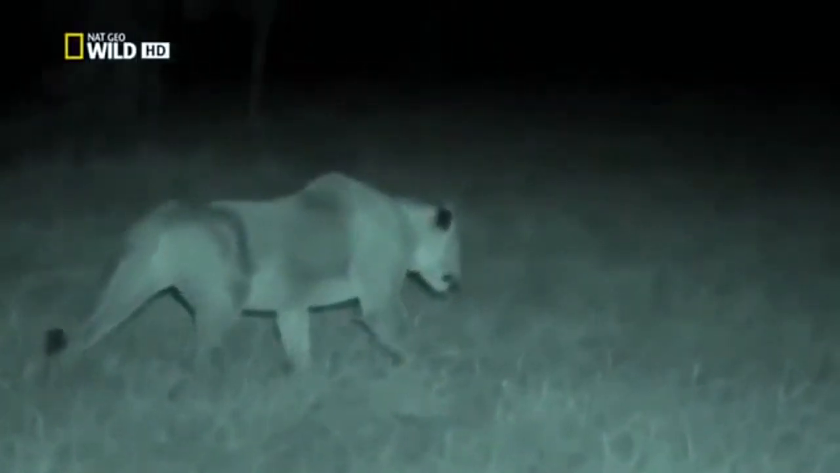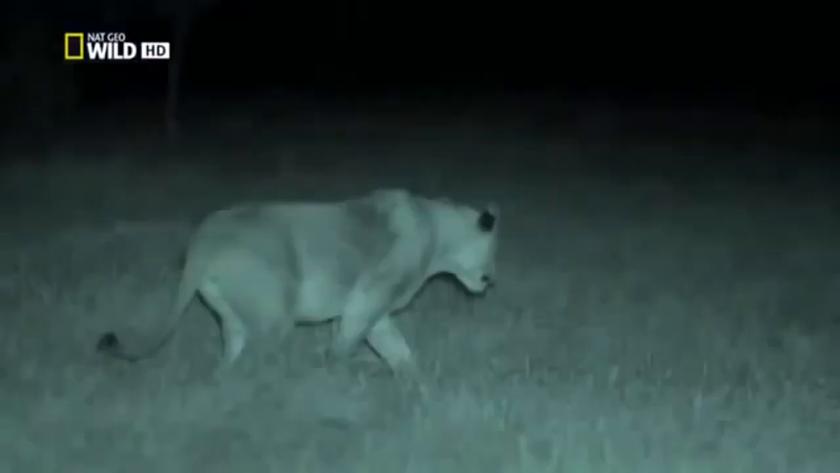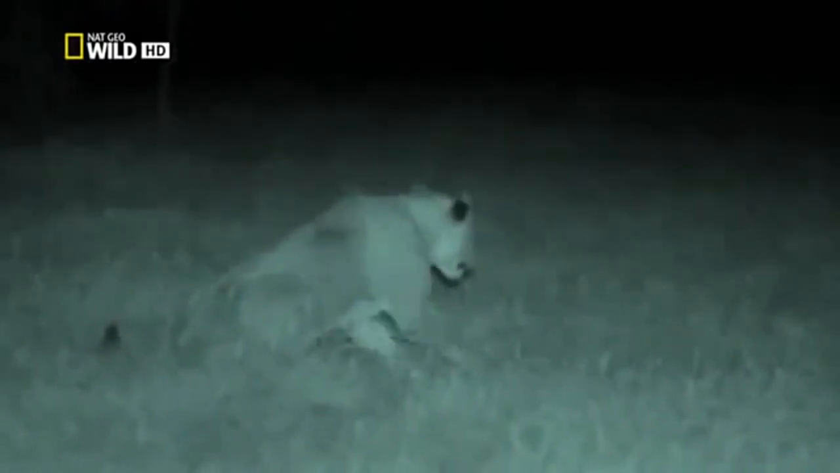But the paper-dry grass makes it difficult for the lionesses to move without a sound. The grazers are listening out for the slightest rustle.